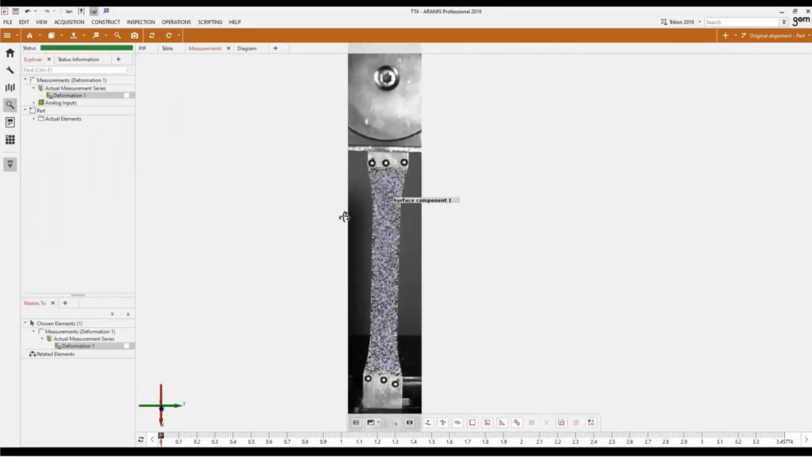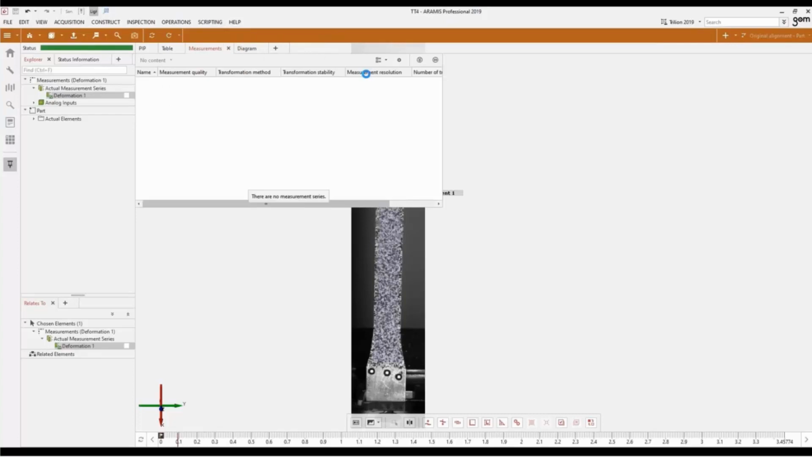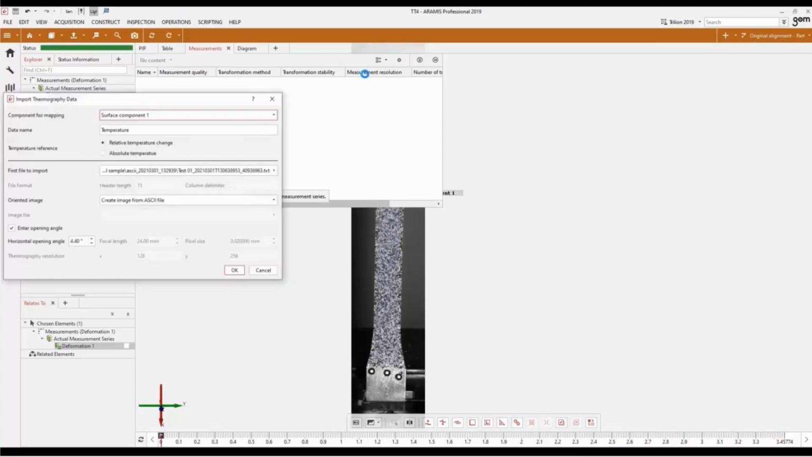This is embedded in each professional version of the software, and I run the first one, and then what it's going to do is go through all the images and see how many images there are throughout the entire project. Once it finishes, a window will pop up, and it's going to ask me, do I want the relative temperature change or the absolute? For this project, I have the absolute temperature. I then select the files I want to import.